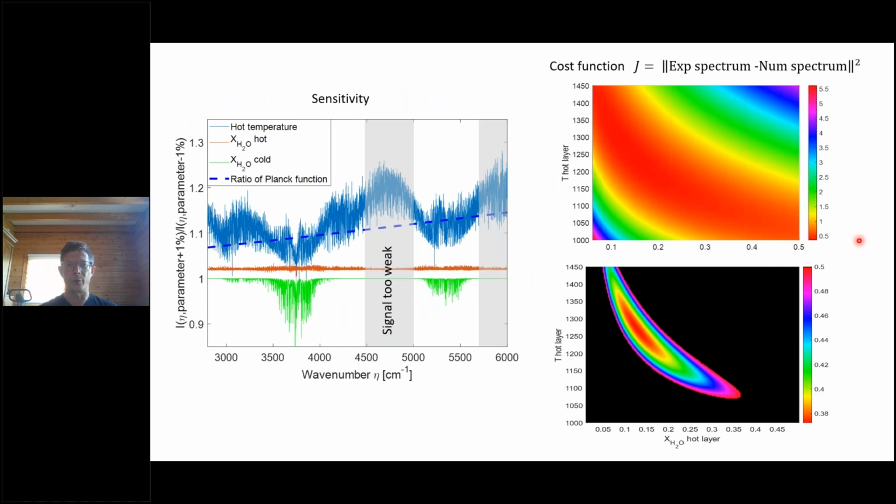In this slide, what I present is the sensitivity of the signal, that is the intensity, versus the different parameters to be identified. So in green is the effect of changing the molar fraction of H2O in the cold layer.